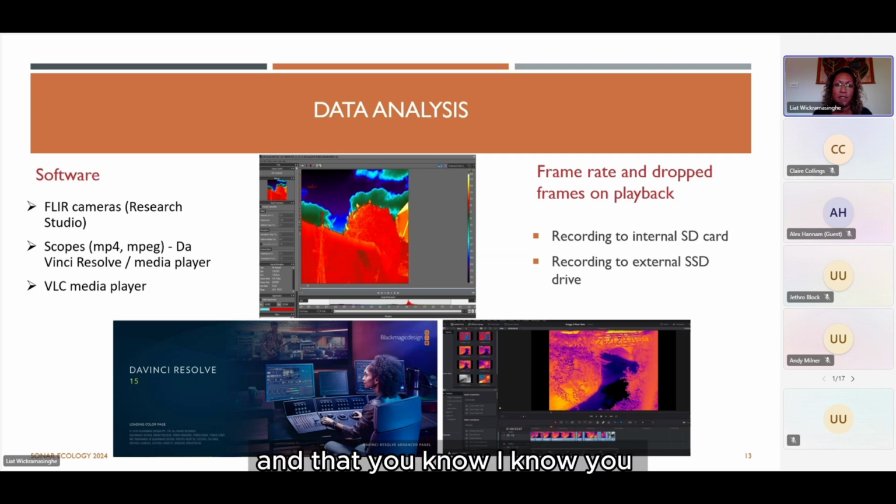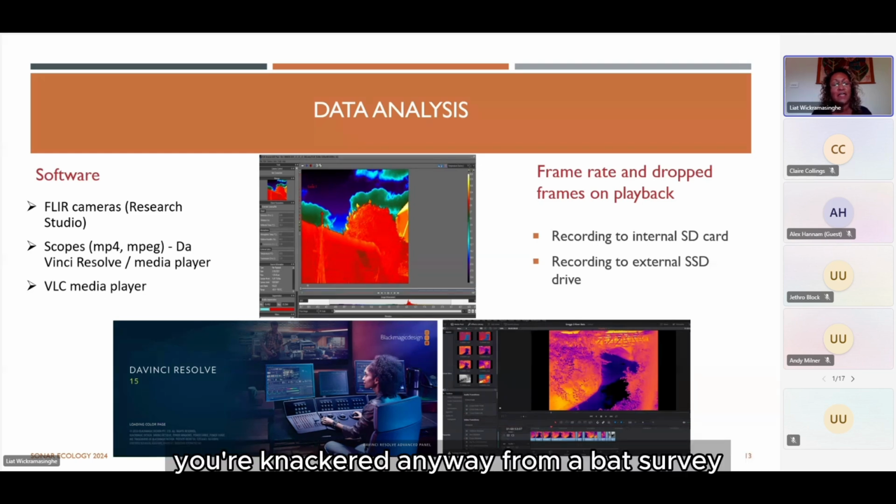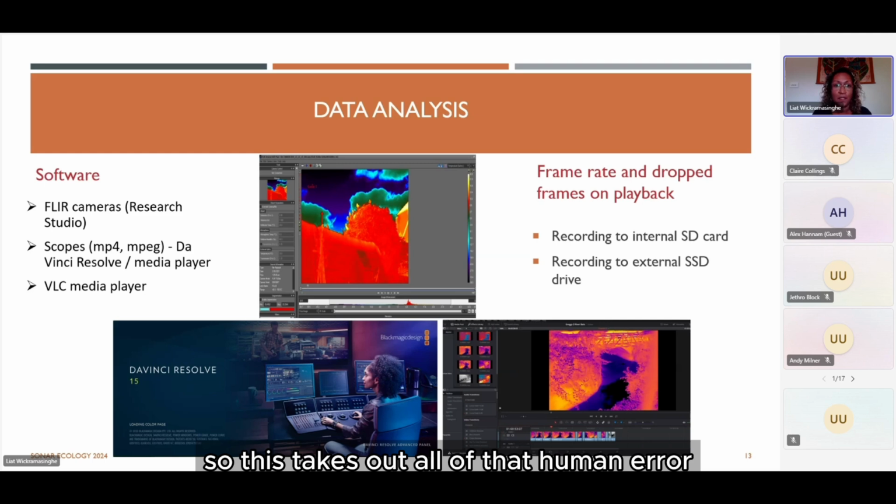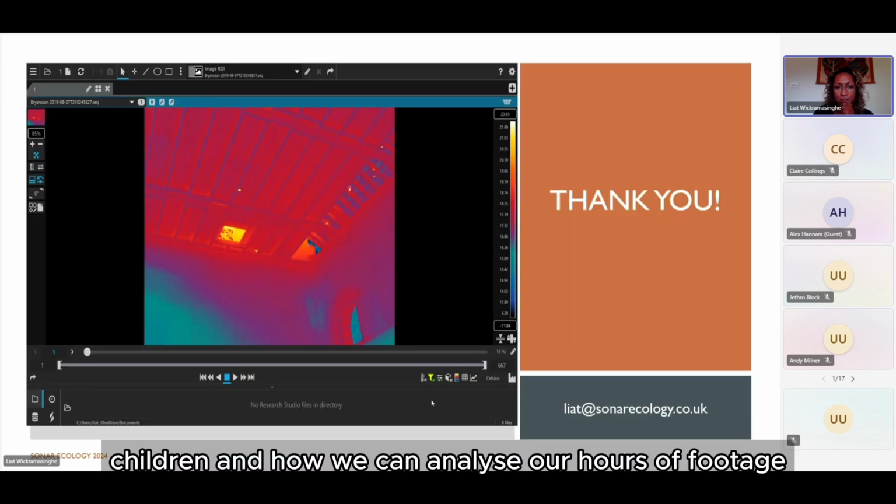And I know you understand the pain of going through hours of footage. You're knackered anyway from a bat survey, or you've got lots of other things to do, but you really need your full focus on playback, because otherwise you may miss an event. So this takes out all of that human error. It's automated, and I think it really is a game changer in how we can analyze our hours of footage.